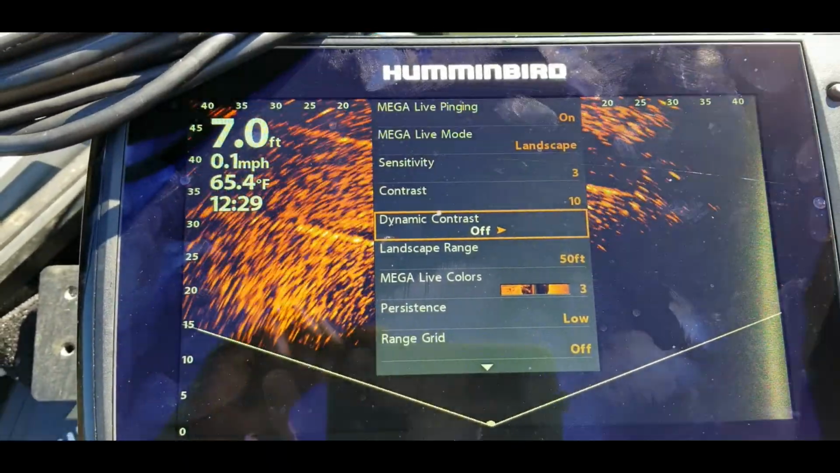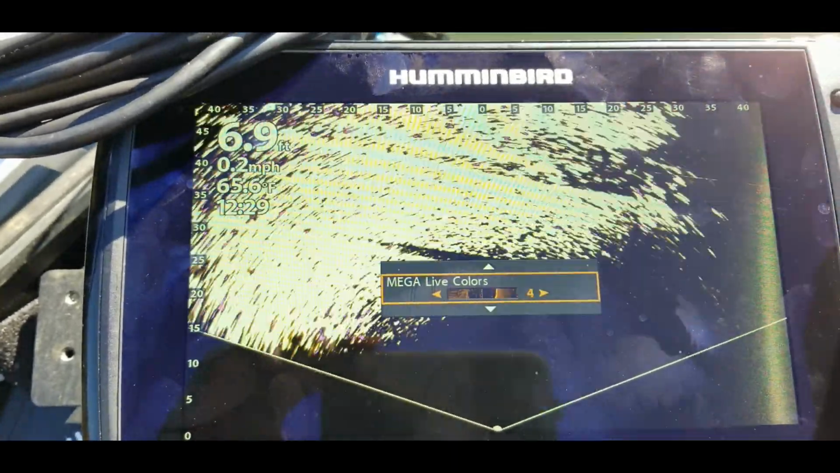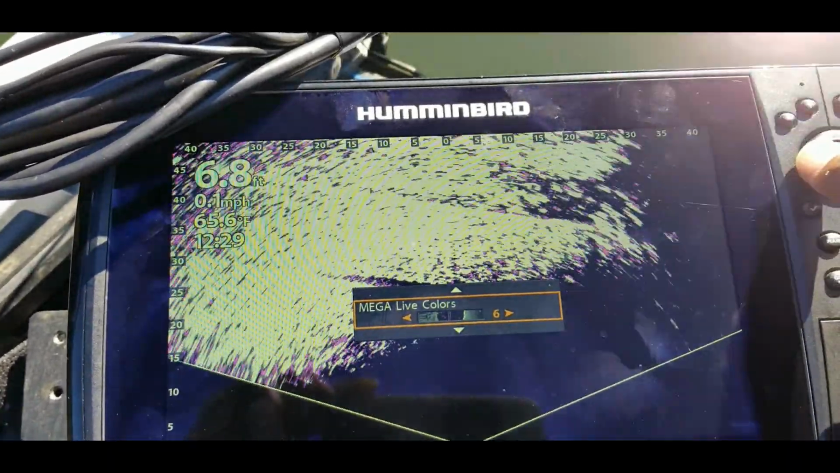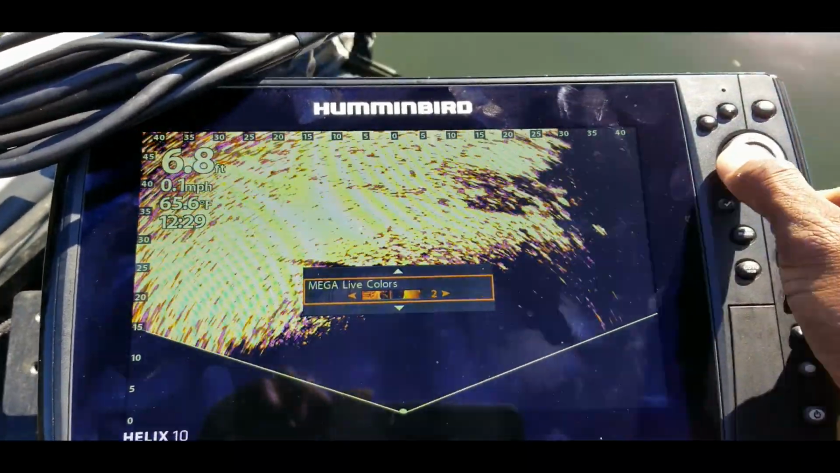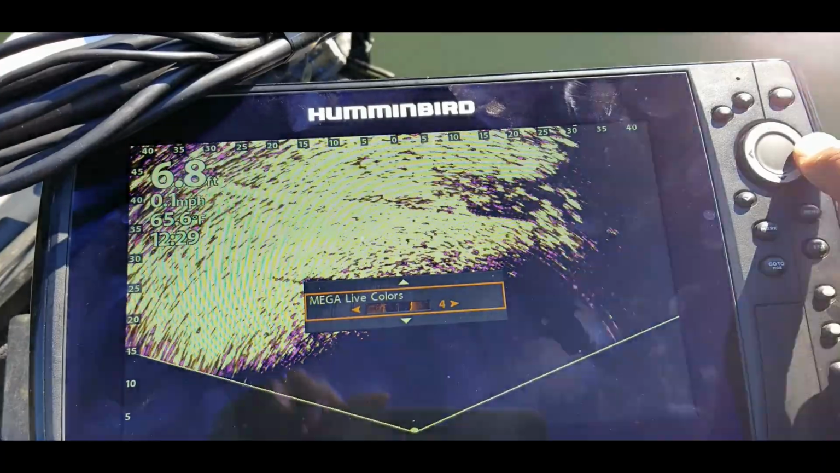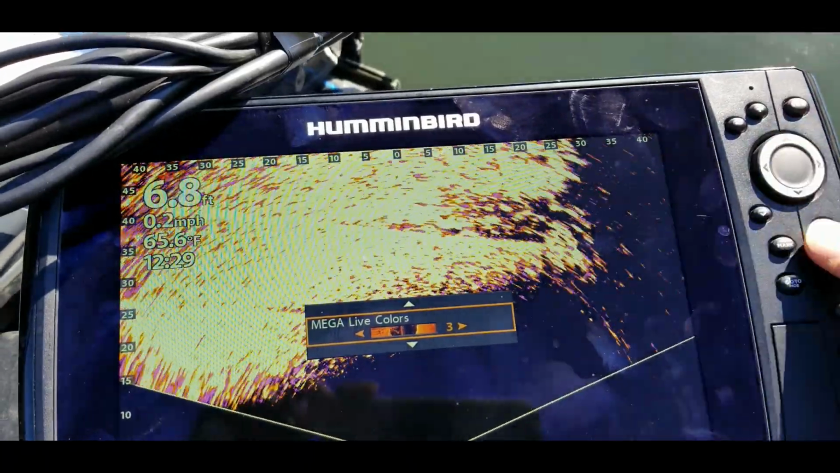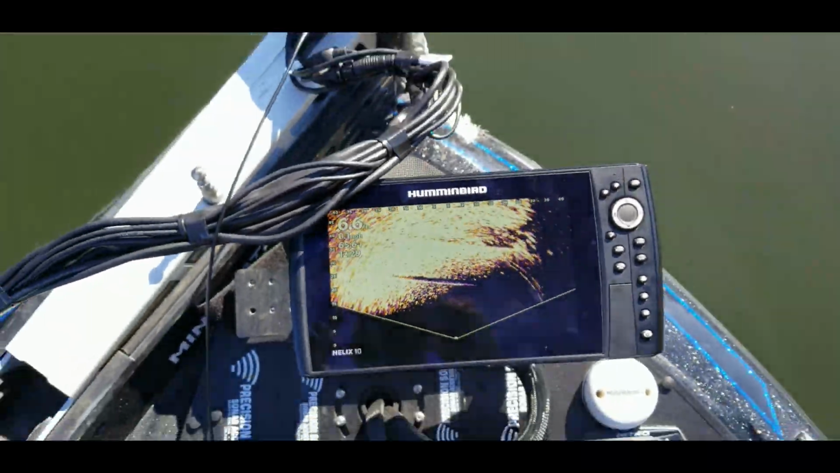So the other thing that you can do is, everyone may be a little different, so just depending on what color palette that you want. And as you see, as you scroll through these different color palettes, it's going to change the way that that screen looks. So what you will have to do is go back into your contrast and sensitivity and make those changes again. So for me, I like palette number 3.